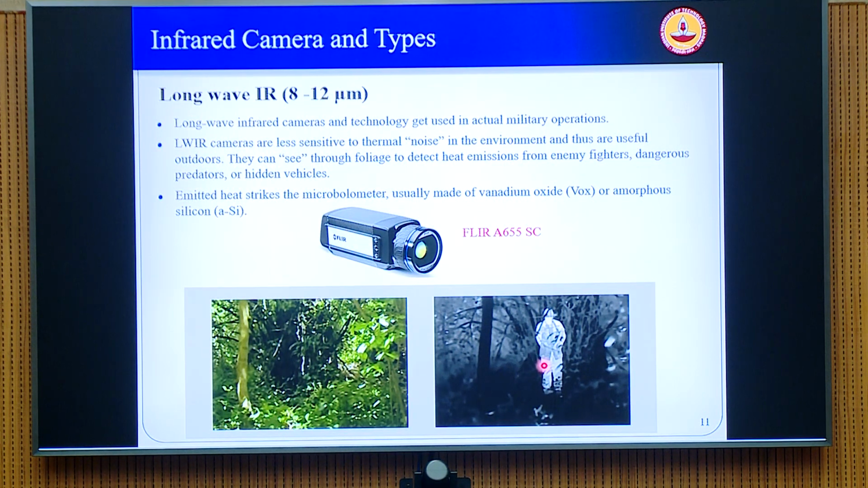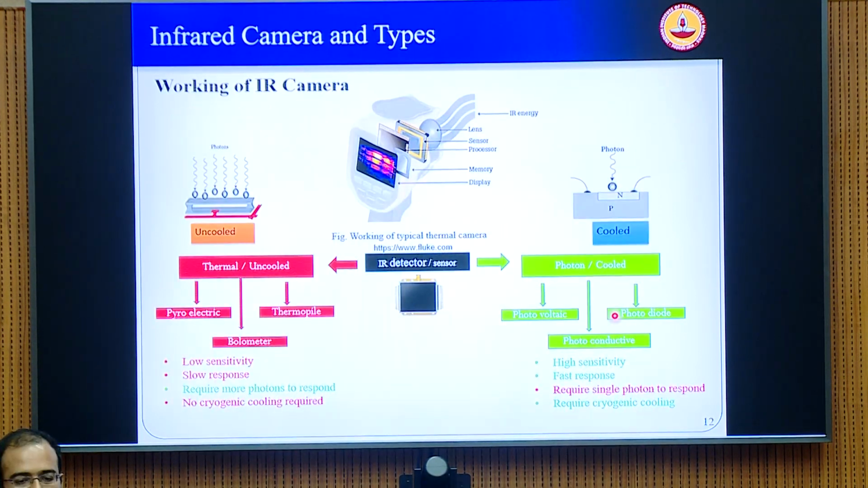So you don't have to cool it to the extent you cool the mid-wave IR cameras. Although, caution, don't think that all long wave IR cameras are uncooled. There are also cooled long wave IR cameras which can be used for much finer and fast transient events. But the general cameras that you get with long wave IR are all uncooled bolometer type. So just a schematic here which shows briefly how the IR camera basically works.